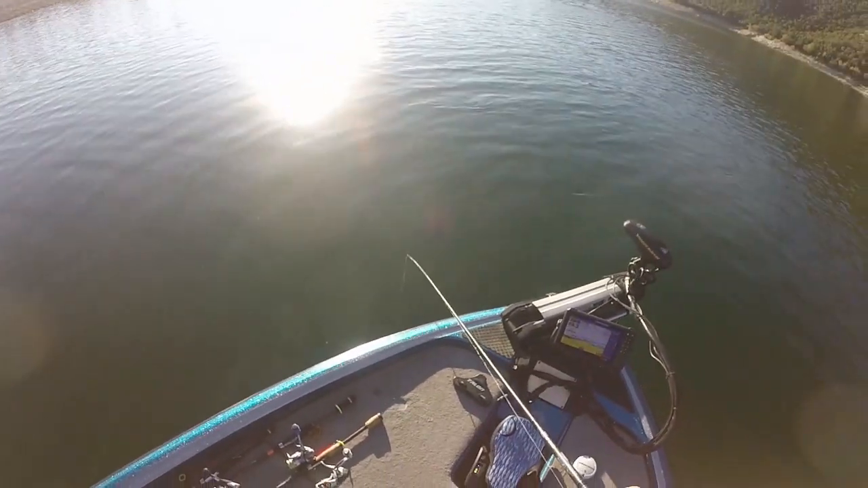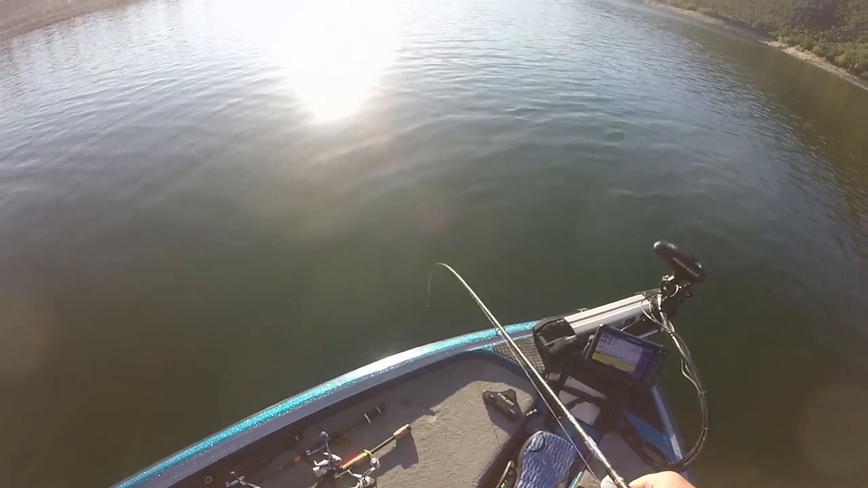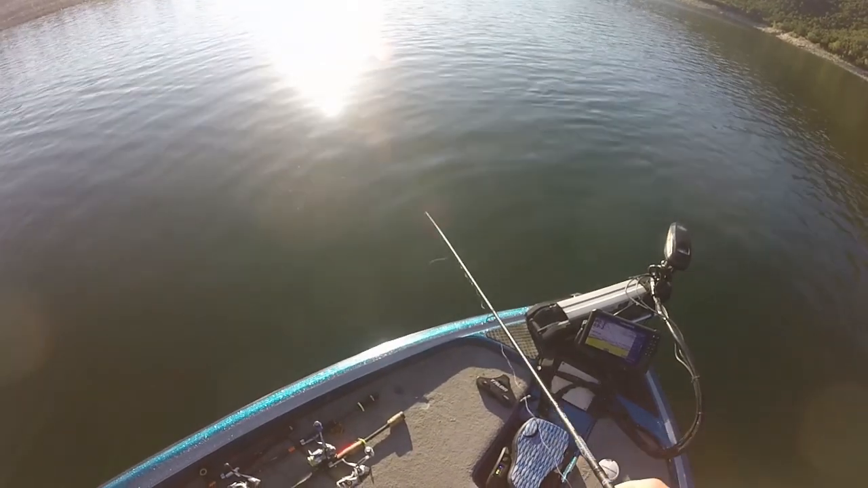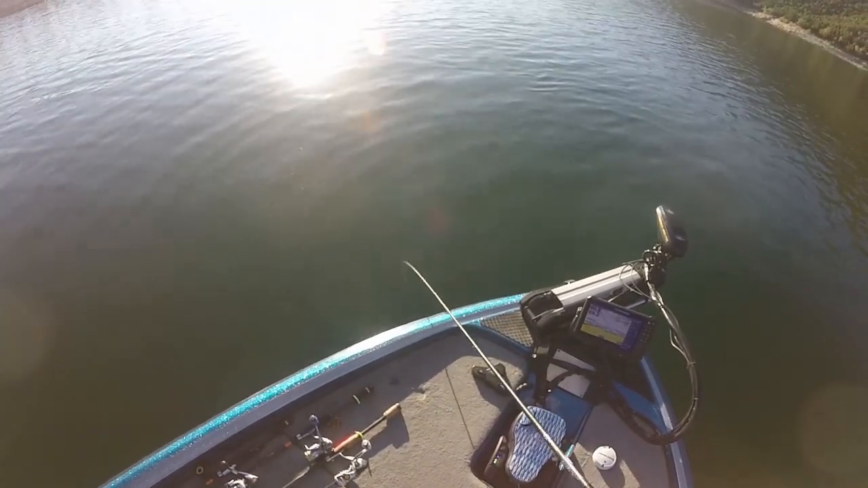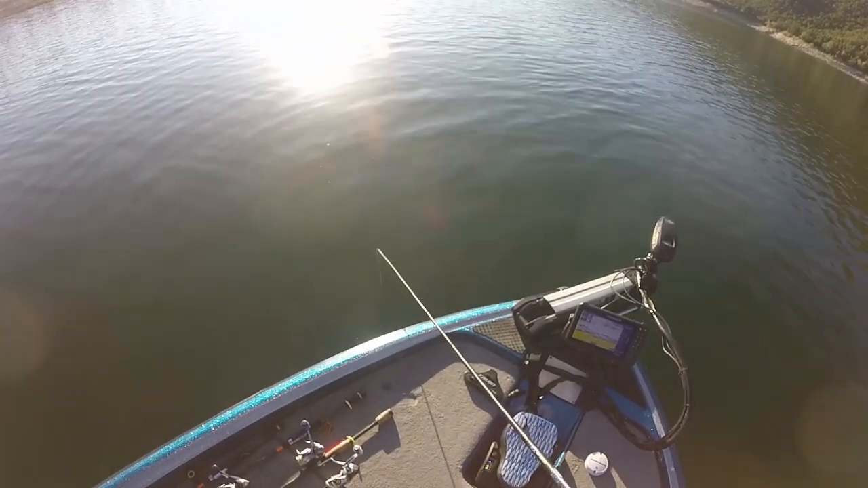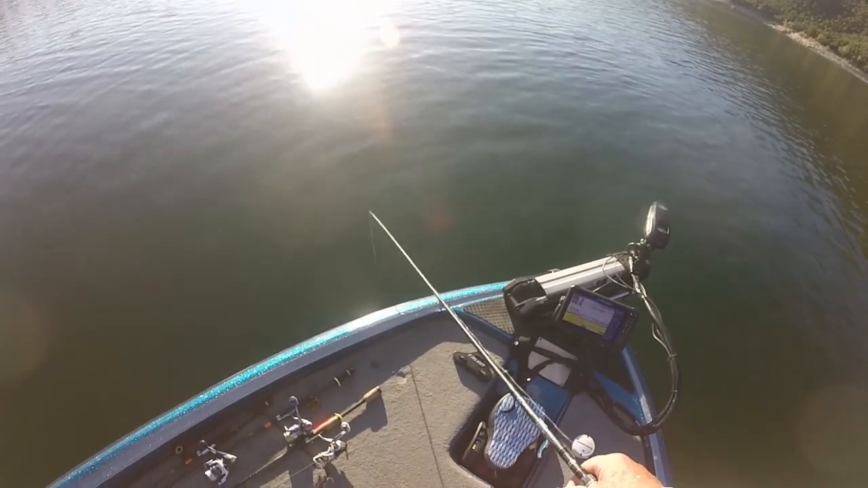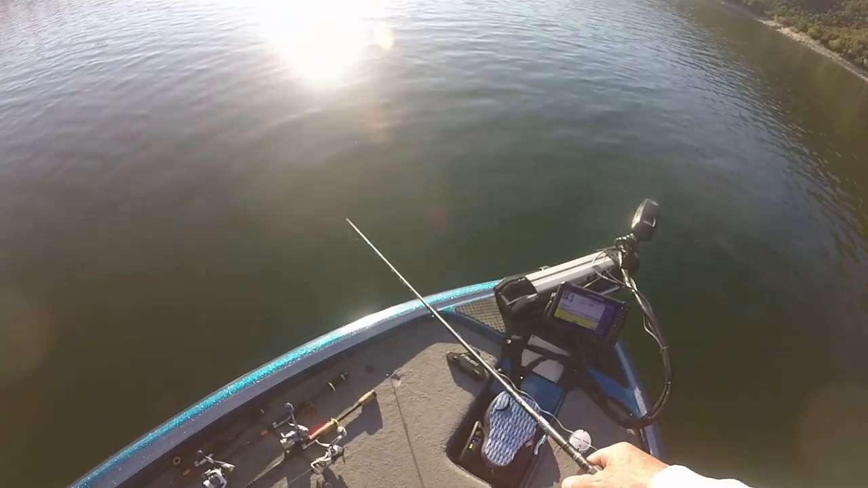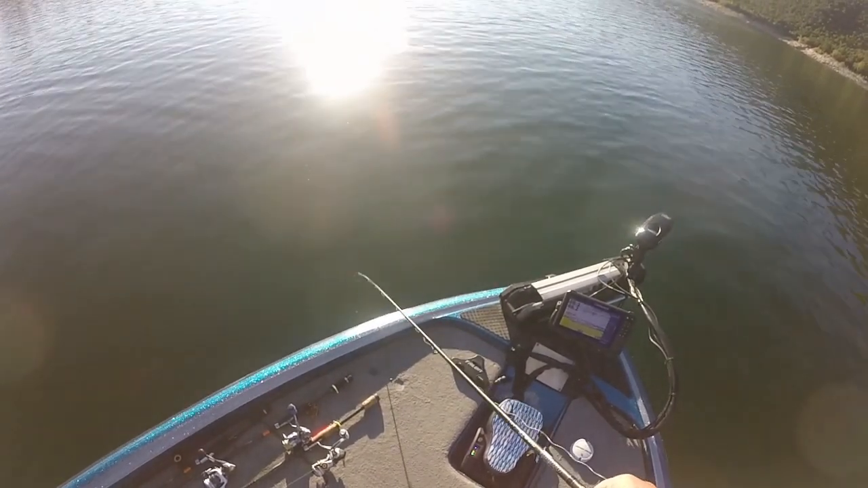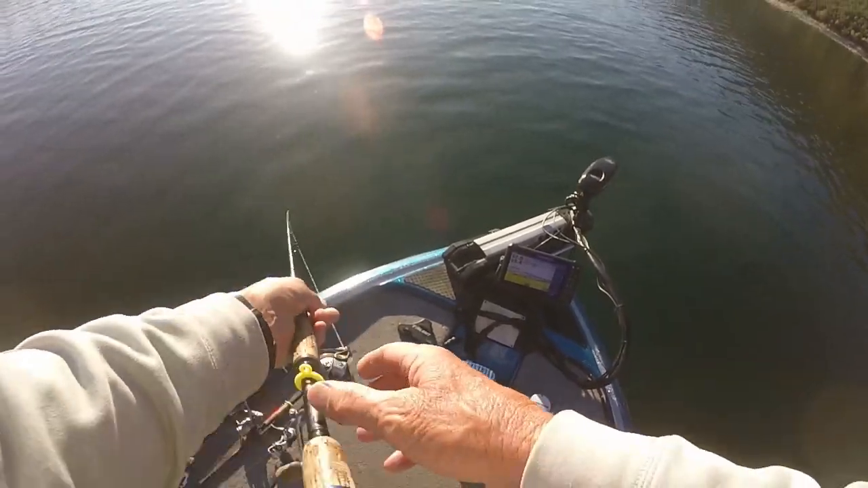Found another school down there at now 55 feet. We're sitting in 70 feet of water, but we're gonna see if we can get any of these babies to bite. I've been missing bites the last 20 minutes. I've had 2 or 3 fish on, but just momentarily, and then they got off. I'm sure they were kokanee, have no doubt about it. But I like this particular line of fish.